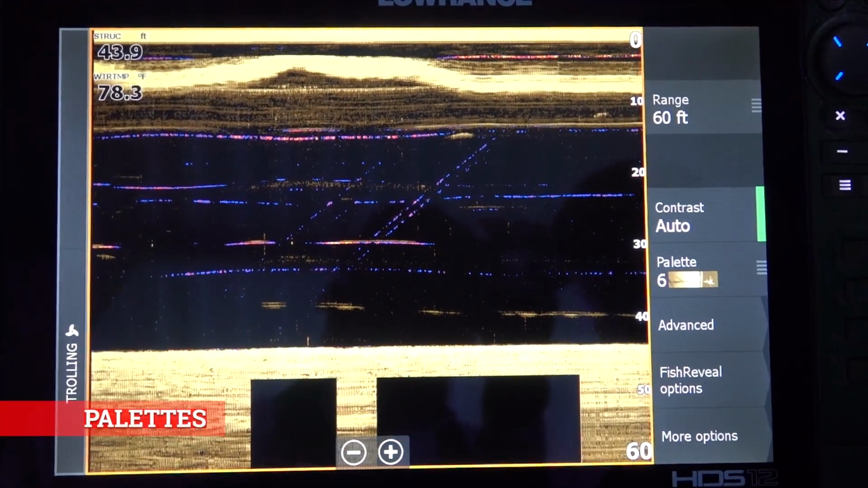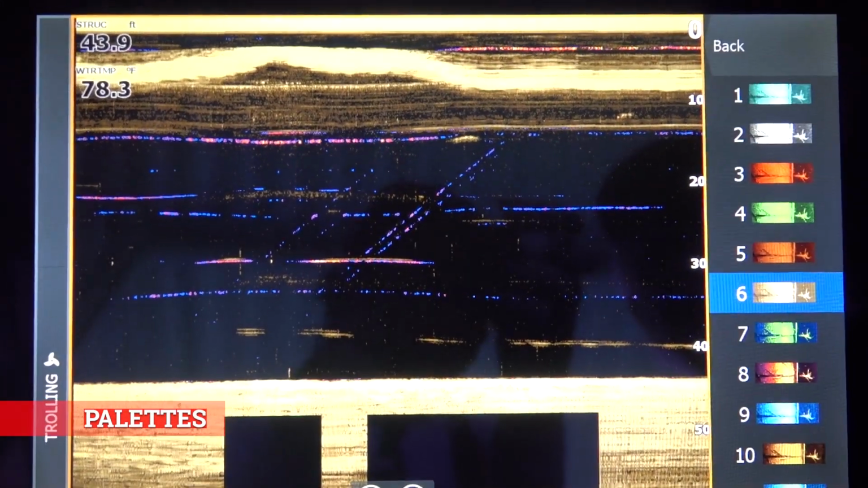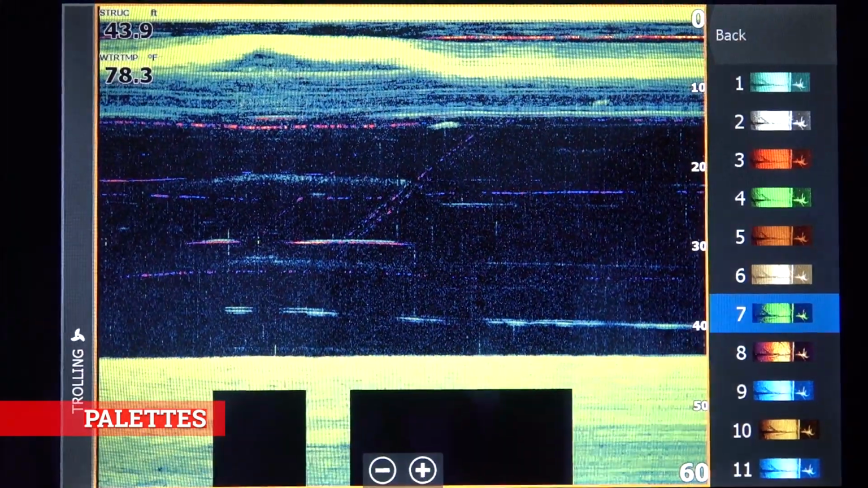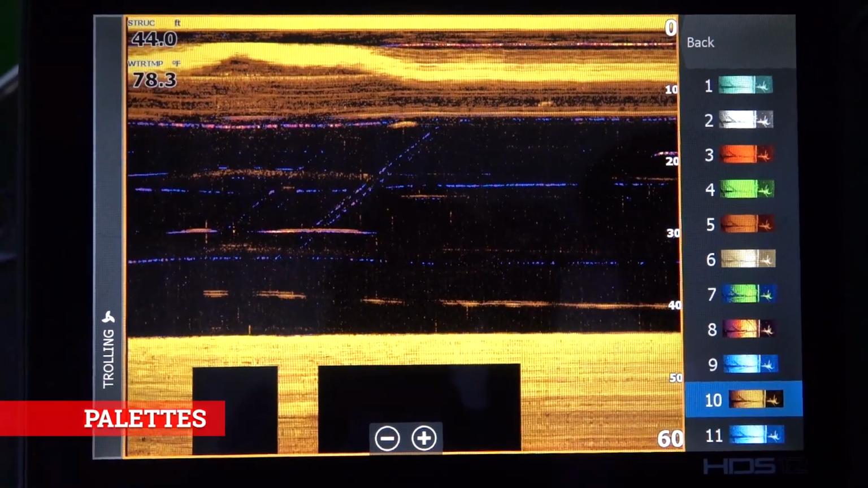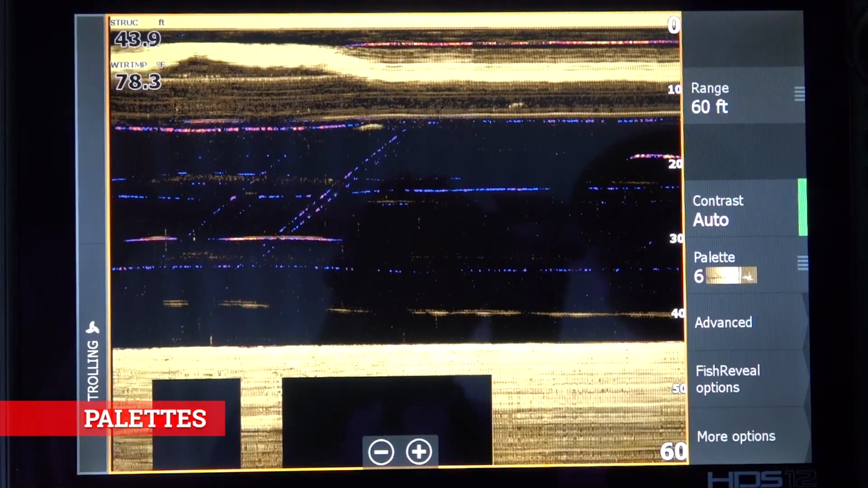Then we're going to come over to here and we're going to skip down, and you know what palette is? Palette is they give you an option because a lot of people see colors different. So you have a choice. You can change it and put it to whatever color suits your eyes best. So that's the palette control, which you also have in 2D.